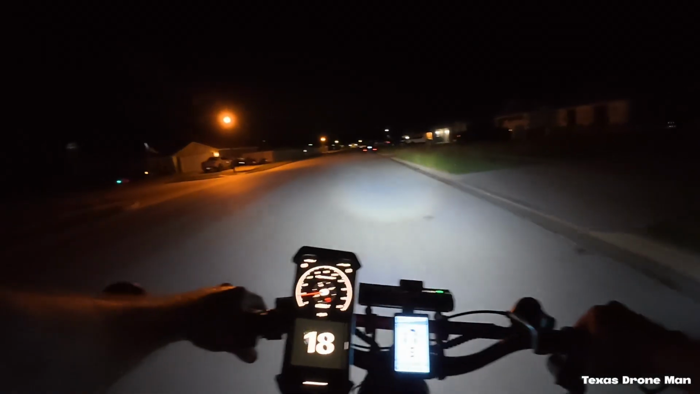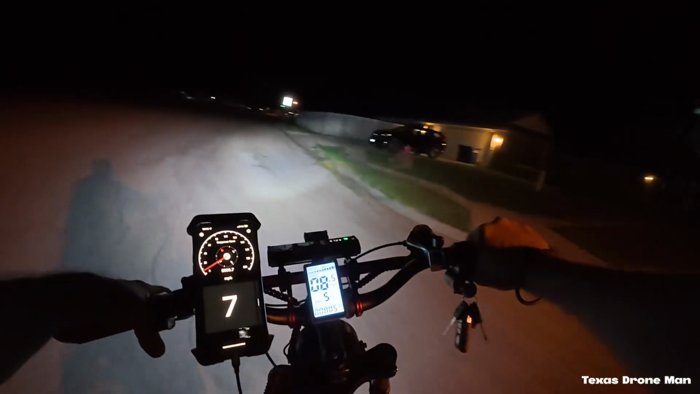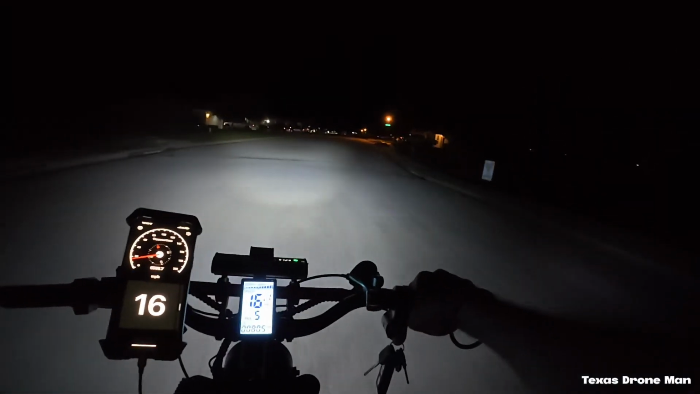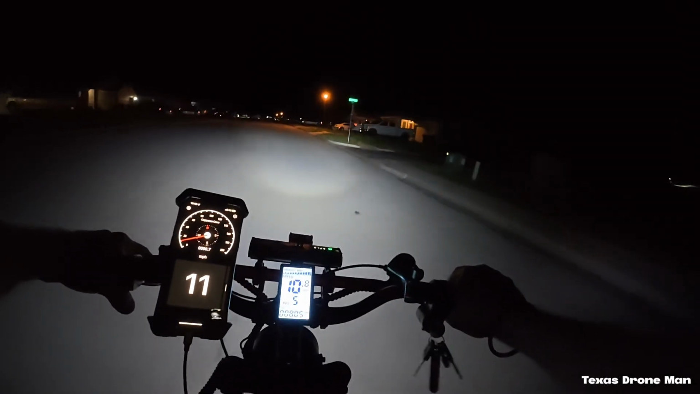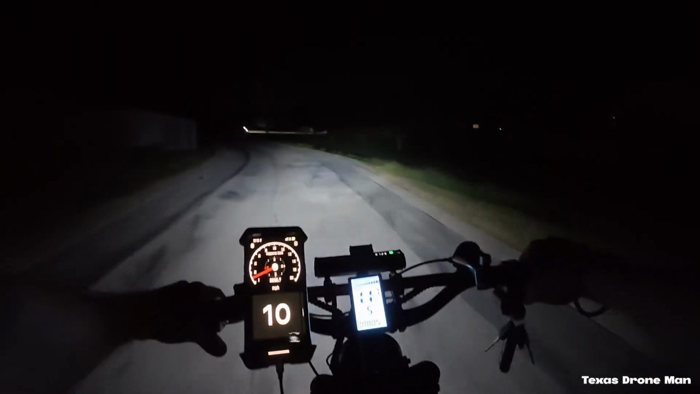What the hell is that? Almost looked like a damn four-wheeler or something over there. Somebody down there in the park. Oh yeah, these kids are gonna go down there and get stuck in that creek. Stupid. Maybe not.